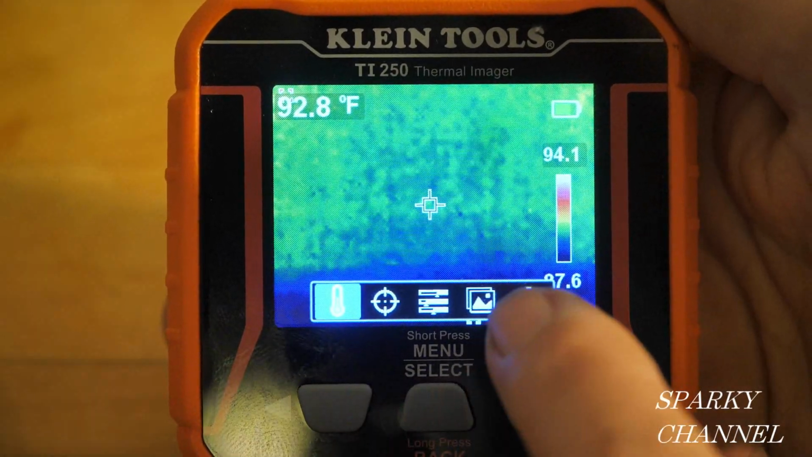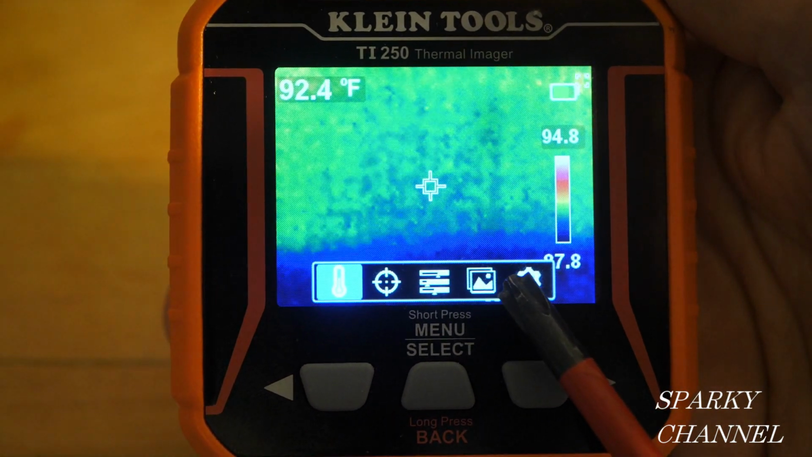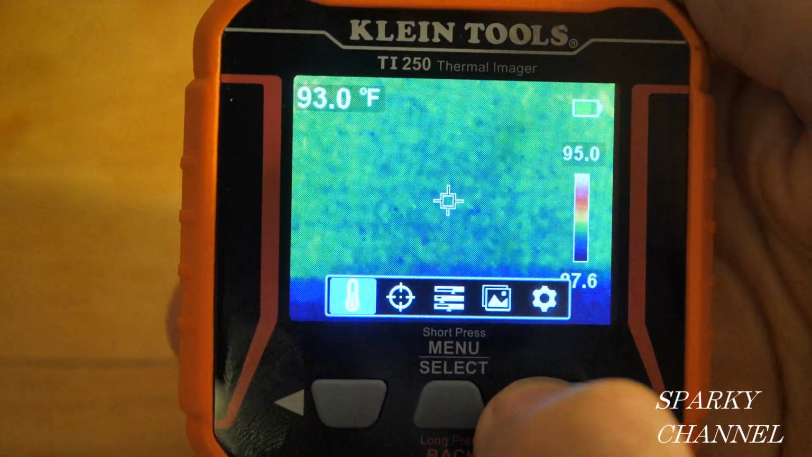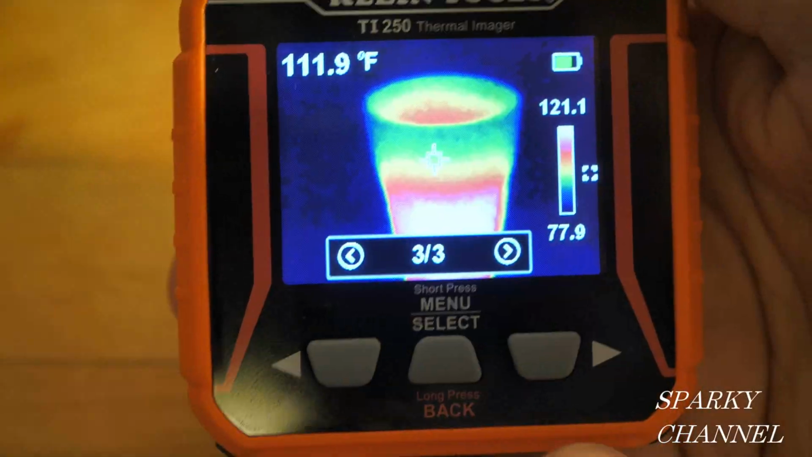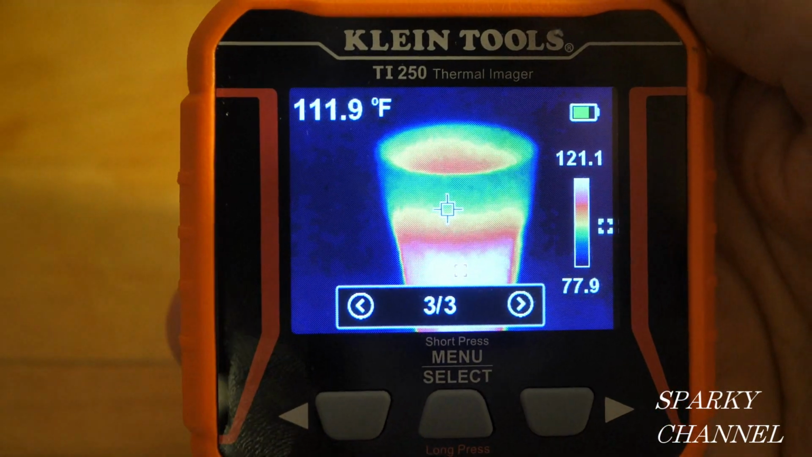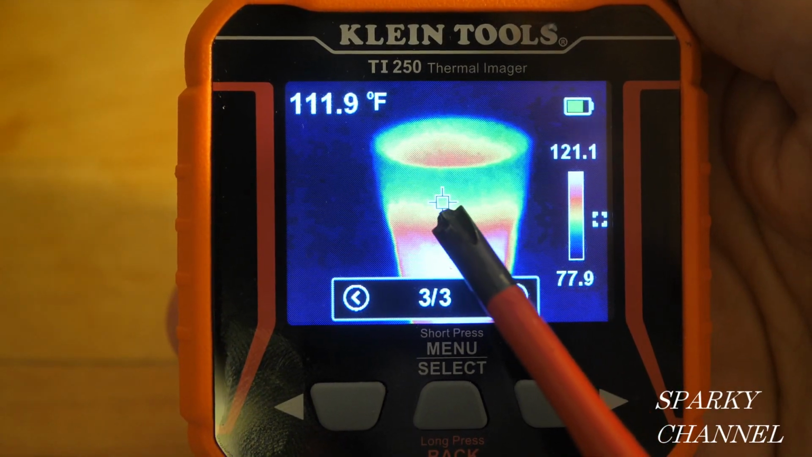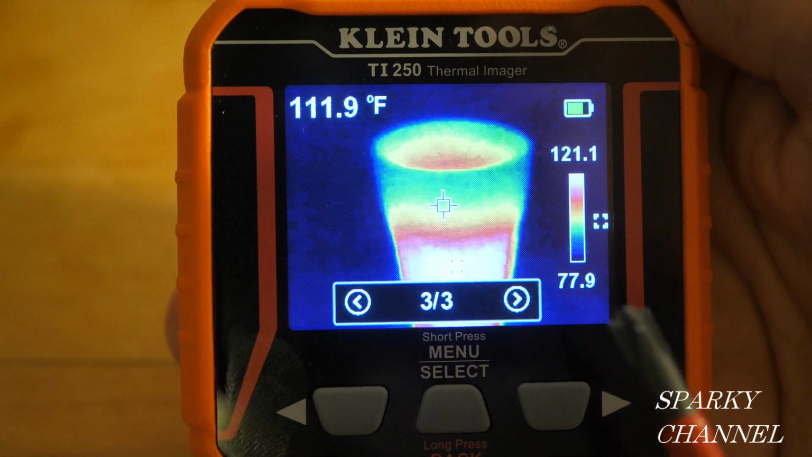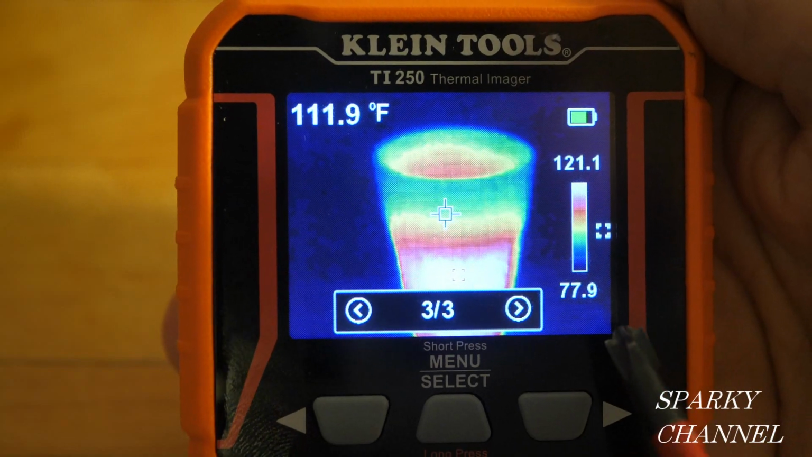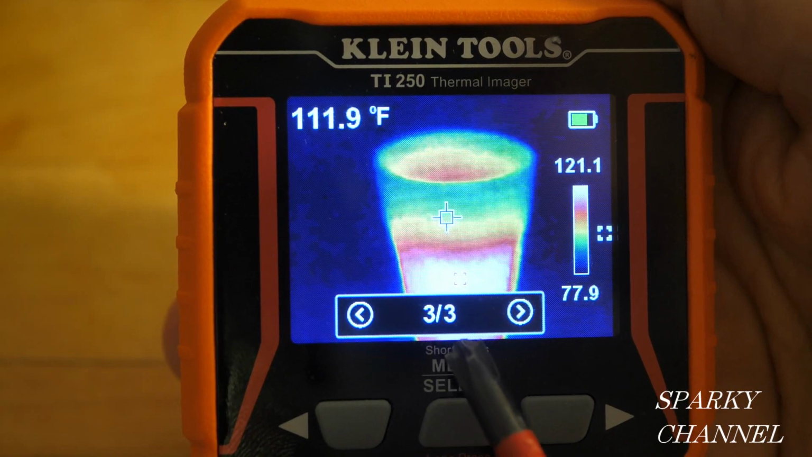Okay, so now I'm going to go over here to the photographs. These are your still thermal images. And I took one of the glass of water. So I'm going to press this button right here. Okay, so here's the image right here. And at the moment I took this image, the main crosshair was on the kind of the yellowish green area, and it was 111.9. And the hottest area in the thermal image was 121.1. The coolest area was 77.9. And this is photograph 3 of 3.